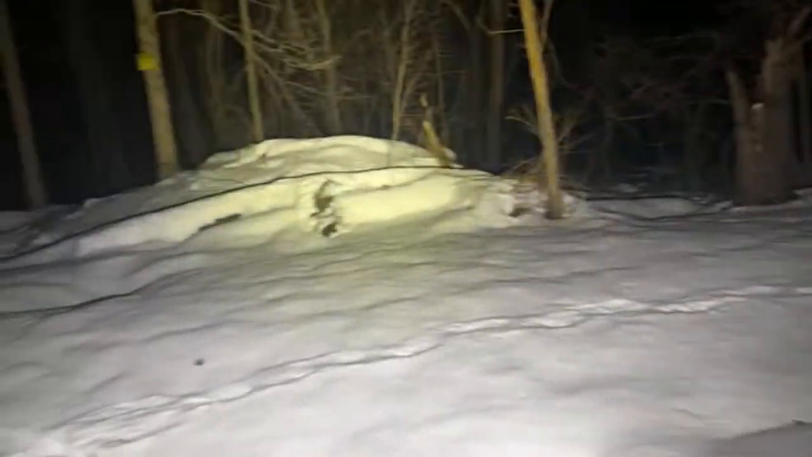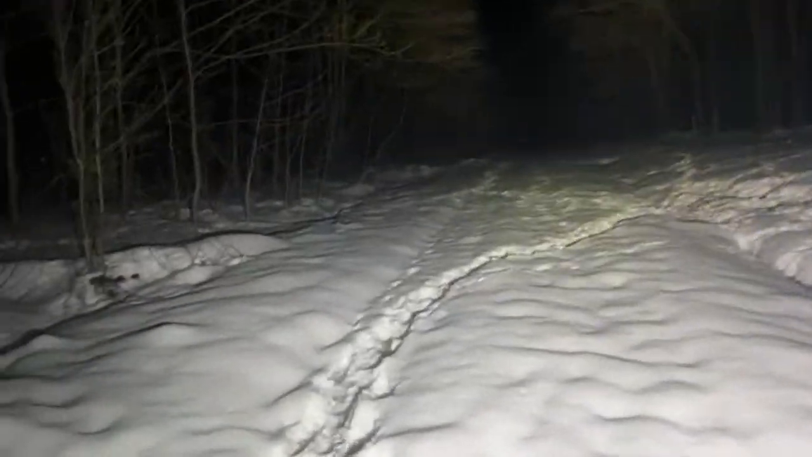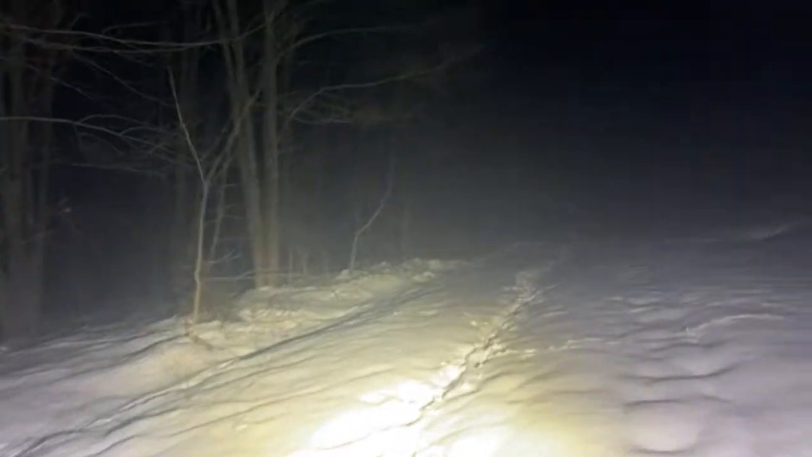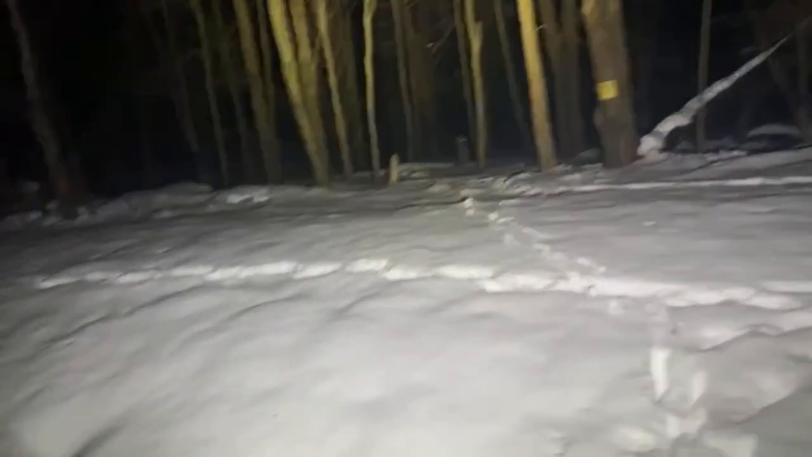When we're up here, I'm not sure which side to focus on. Sorry, I know this hike is definitely taking me a minute to get anywhere. Definitely those are deer tracks too. Going over there.